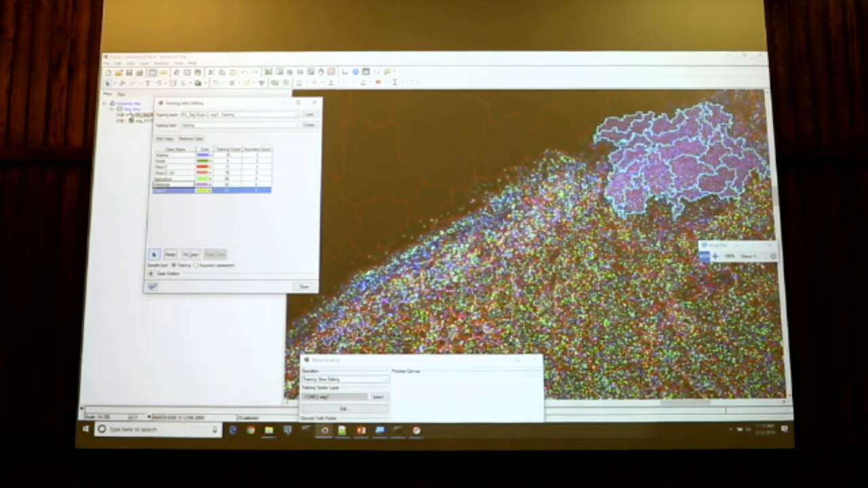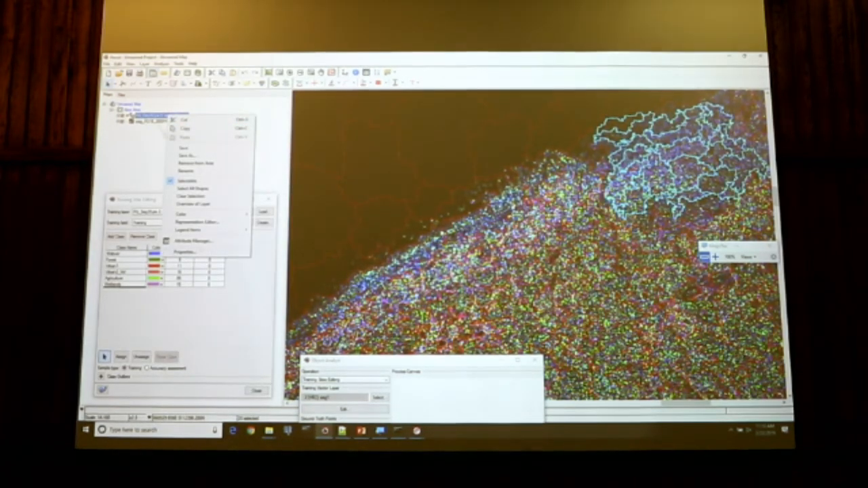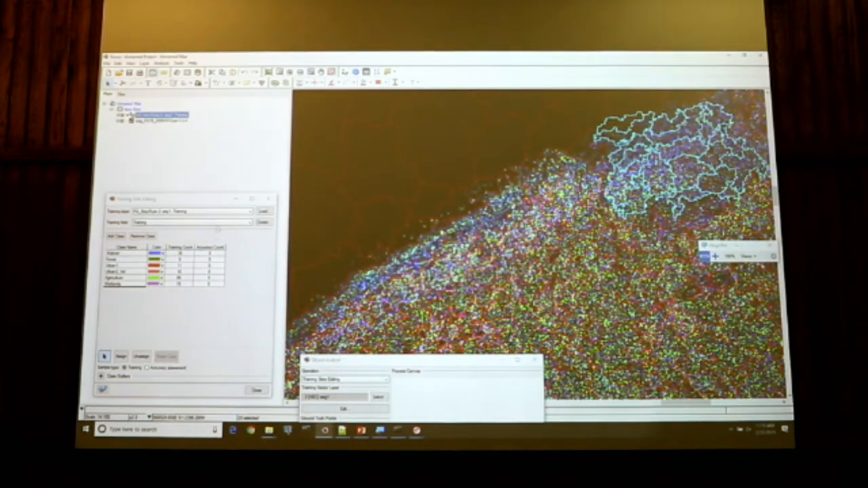I don't need my class number 9, so I unassign it. And I will also remove this empty class. So now I will save all this information. Now I have my training samples.